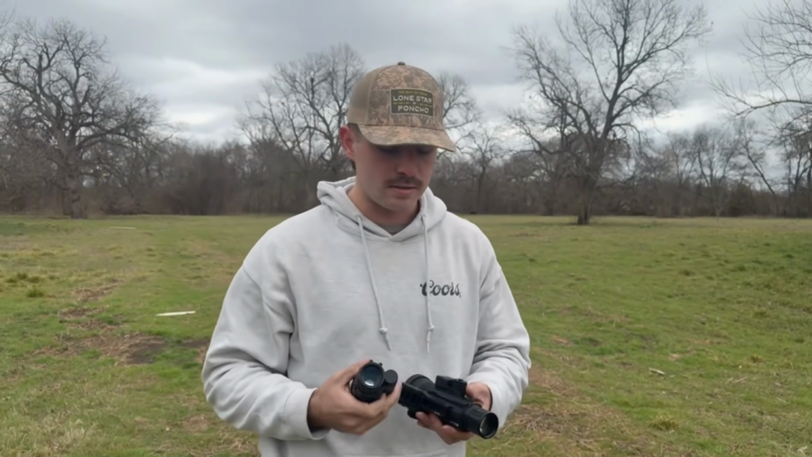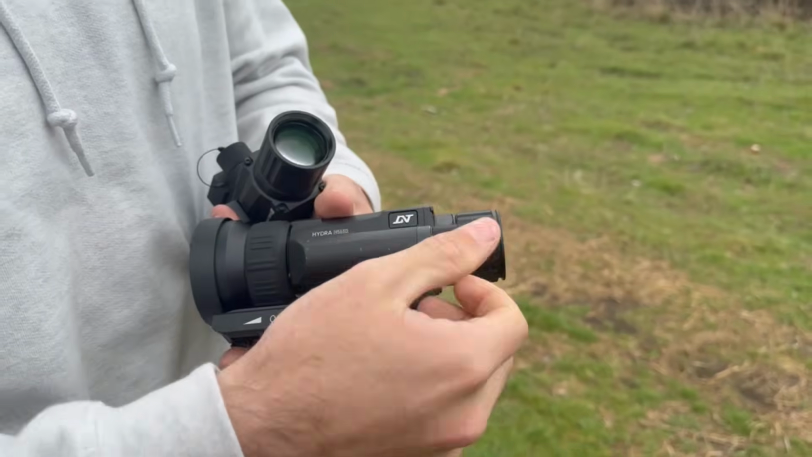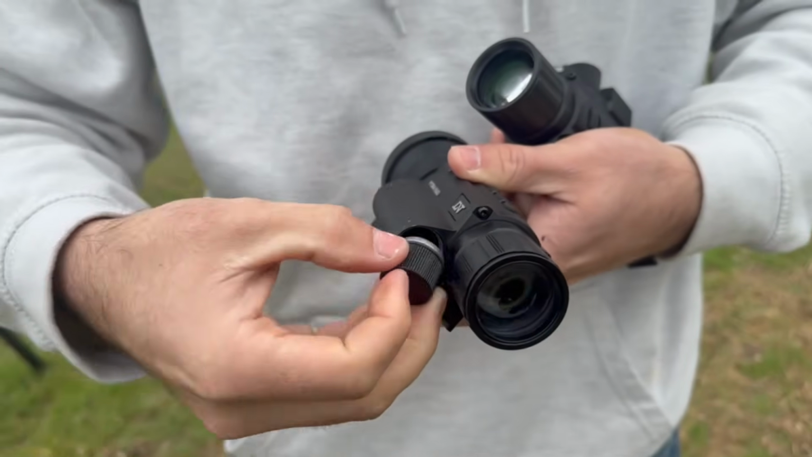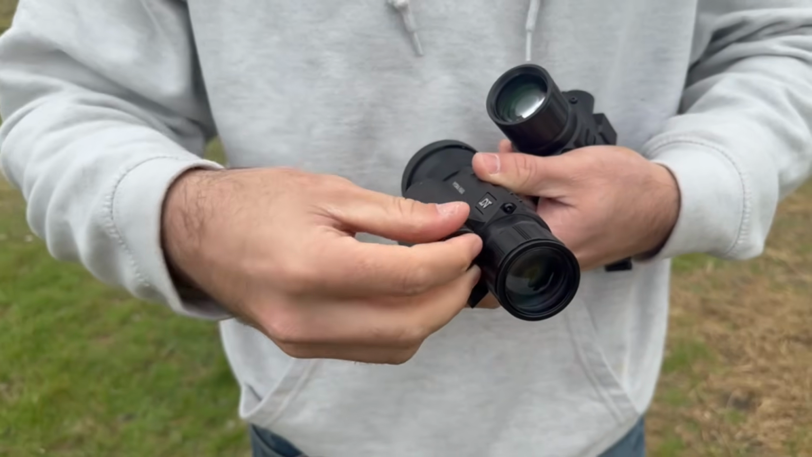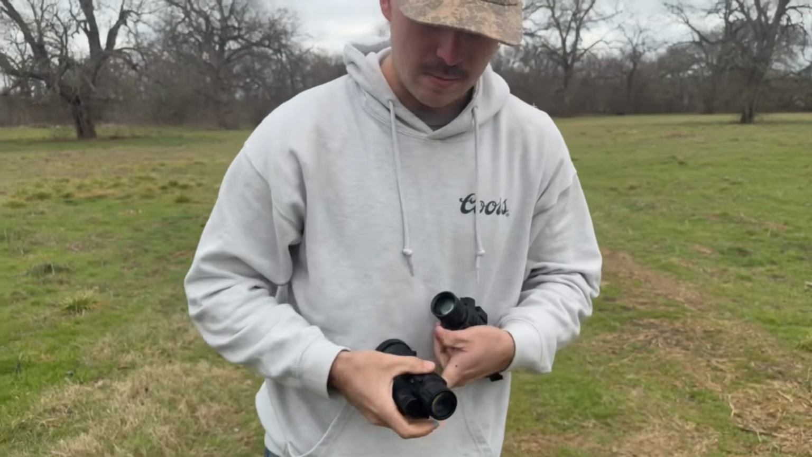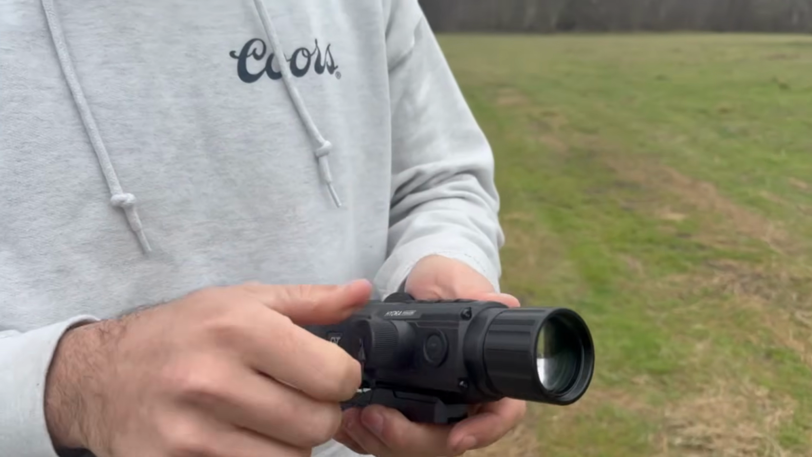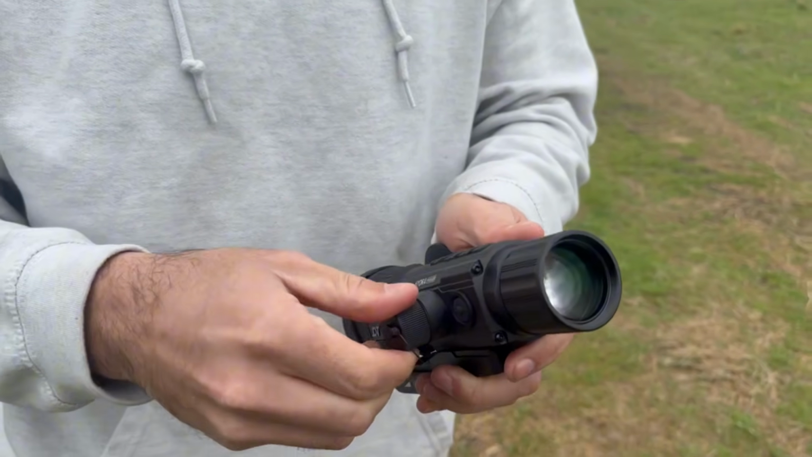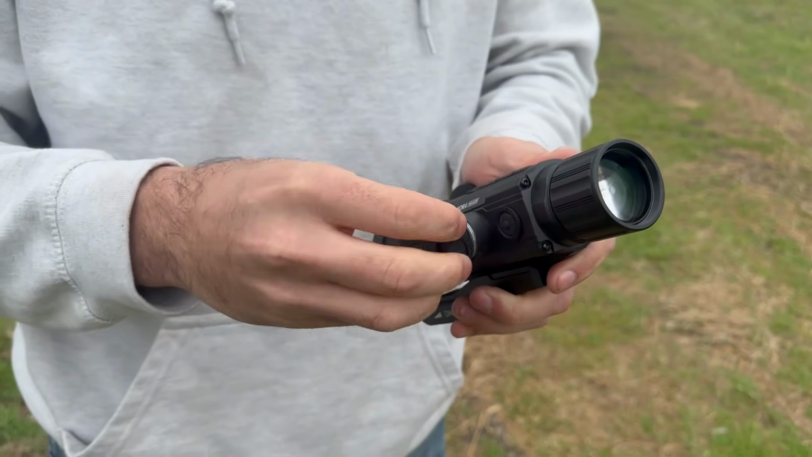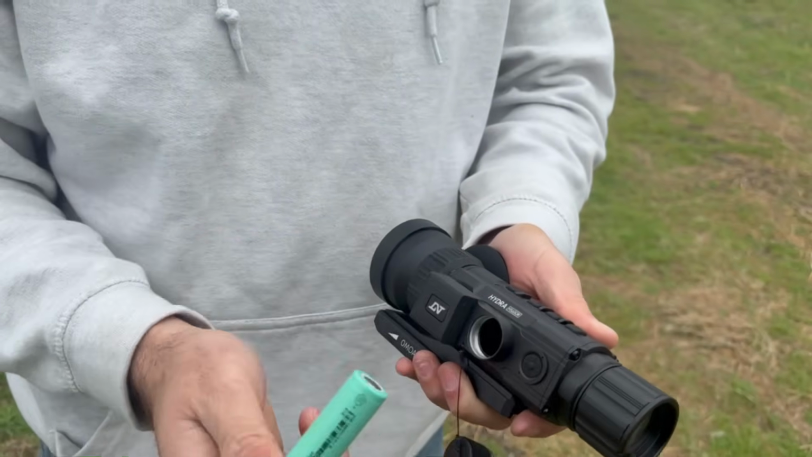Also, difference on here is the battery cap. So on the HS650, you have the battery cap right here. Super simple. I mean, you just screw it off, put the battery in there, 18650 battery, screw it back on. I'm gonna put this one to the side real quick. This one, the LRF version, has a side angle battery cap and where the battery goes. So again, super simple, screws off. Oh, and there's a battery. See? So goes right in there just like that.